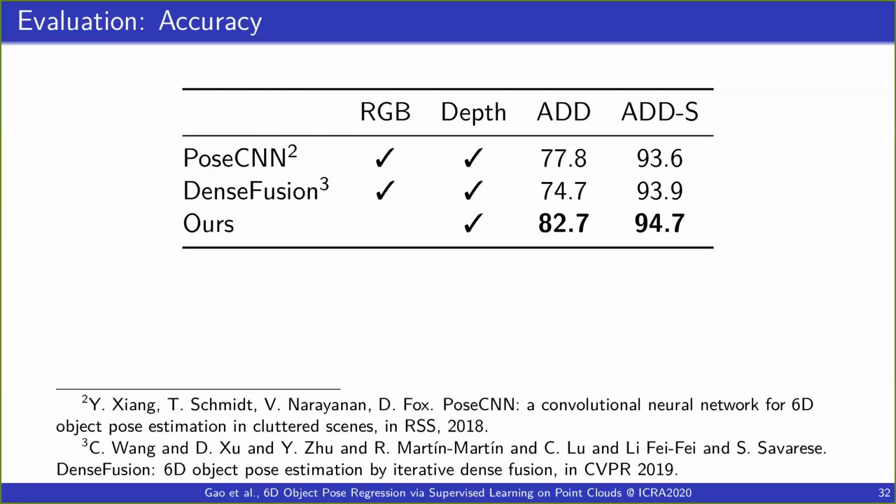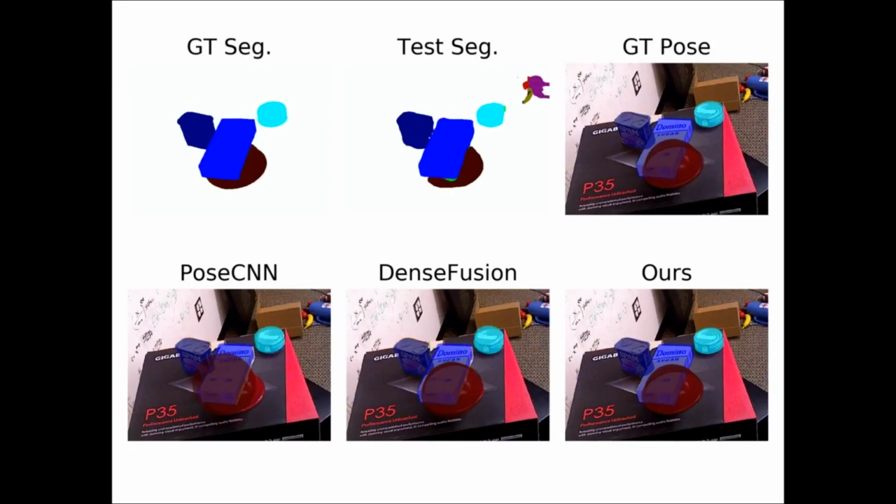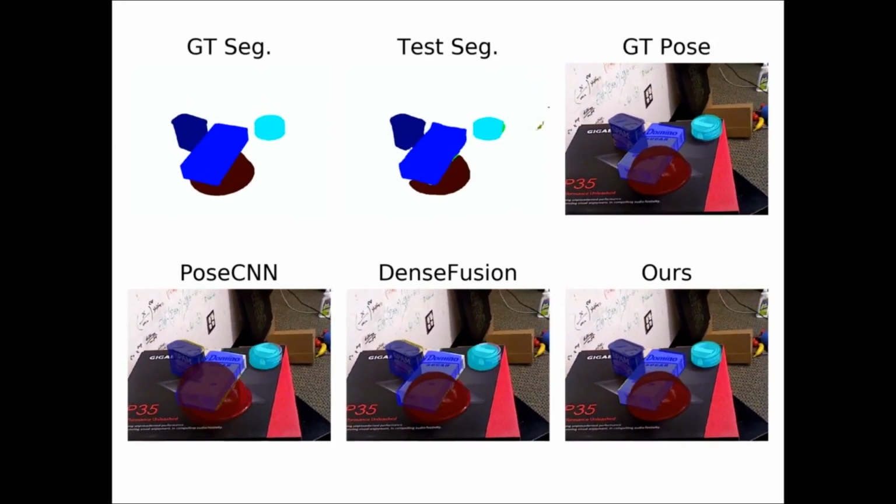Here's a summary of performance on the YCB-Video dataset. The middle two columns are data modalities that were used during the pose inference stage, and the last two columns are performance accuracy according to ADD and ADD-S scores. As we can see from the table, although we only use depth information during the pose inference stage, our method still achieves very competitive results.